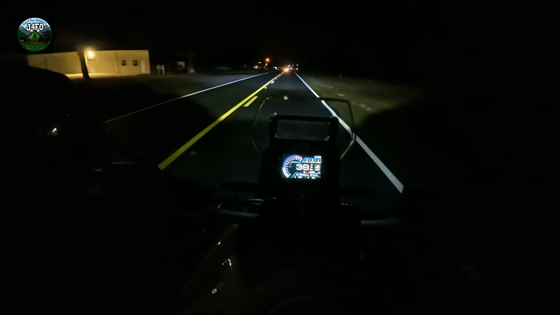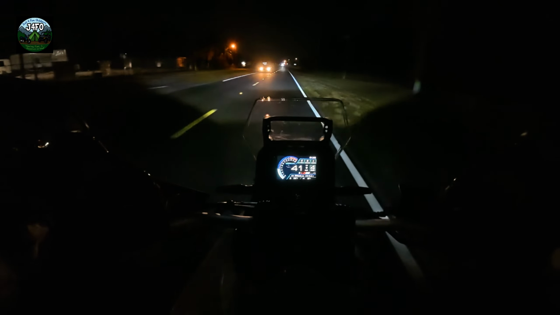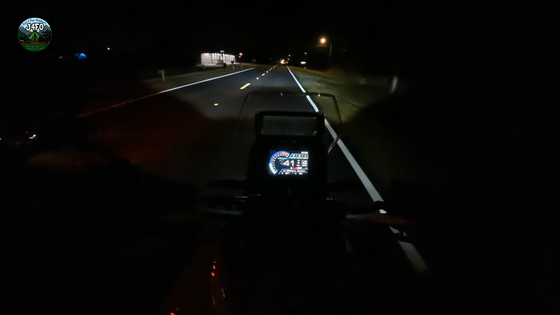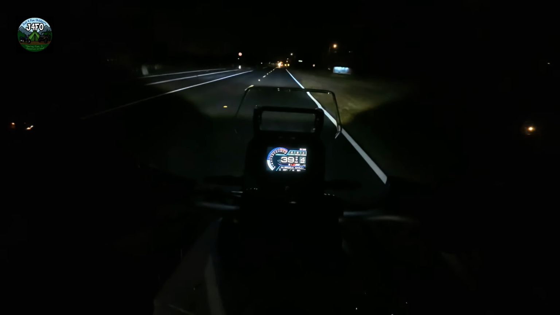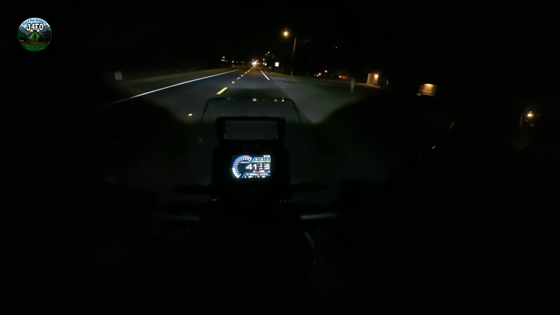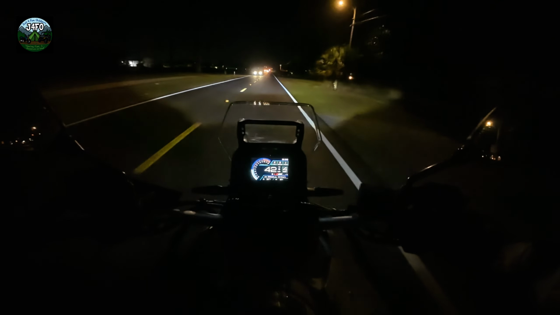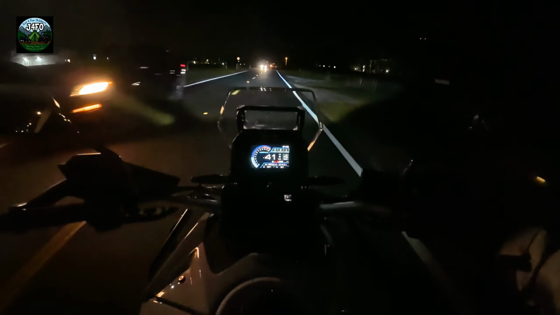And we wanted to come and check out the headlight to see if it's as bad as everybody says it is. It's really just kind of a flat line out there. It's not really dark right here, but dark enough that we can see it. So tell me what you think. Should we put a set of auxiliary lights on this thing and have a little better light when we're riding? Or should we just leave it as is? Let me know.